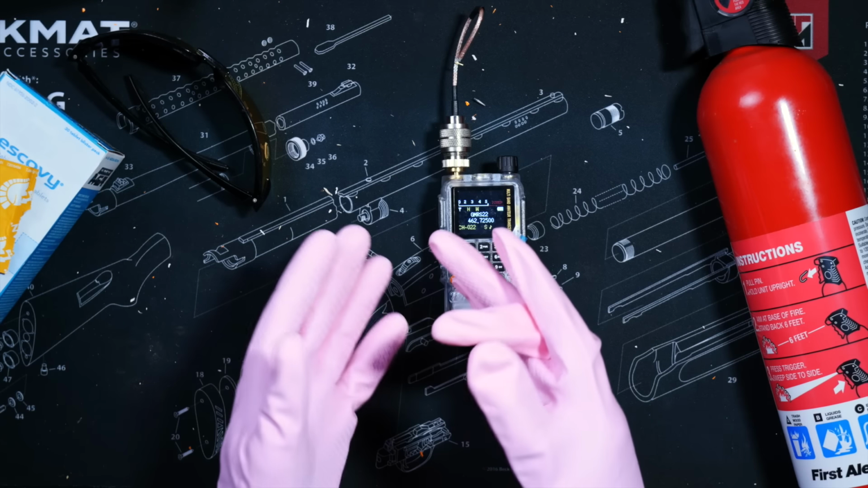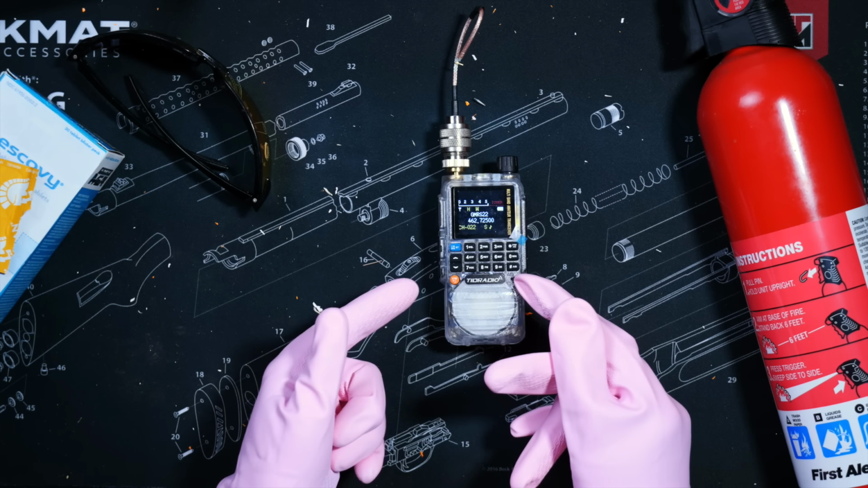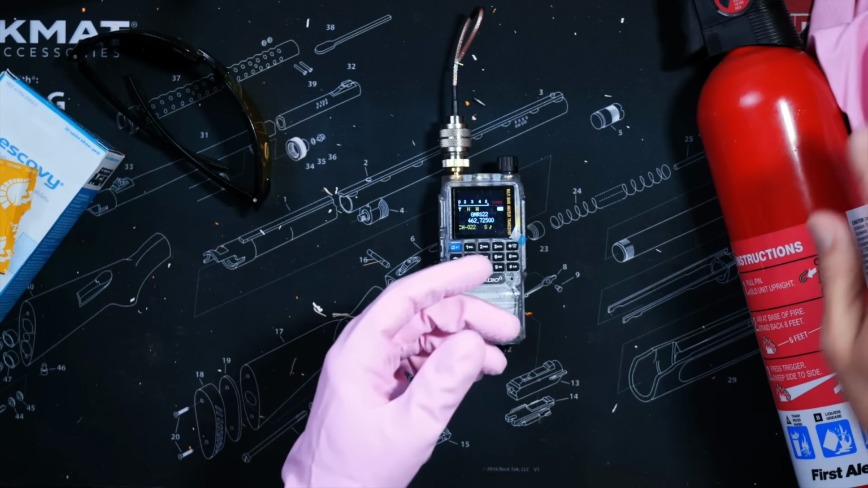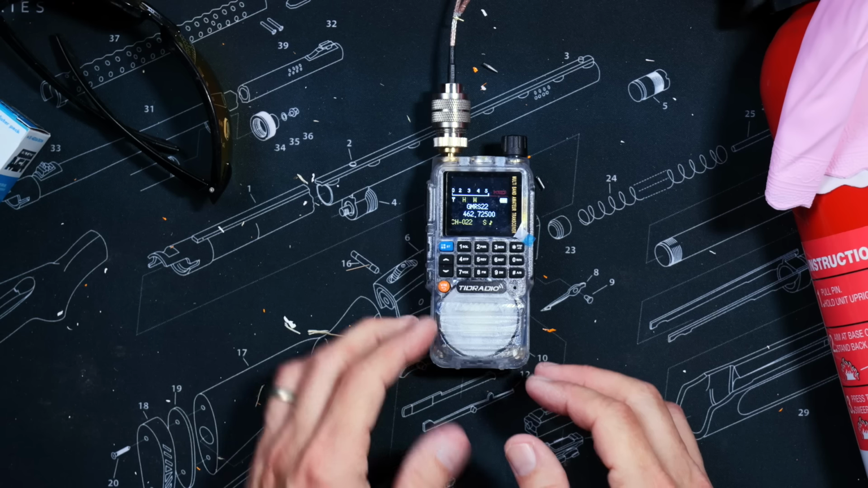But first, because I do have a high degree of confidence that this radio is about to die in a horrible, agonizing death, the least I could do is pop its cherry.